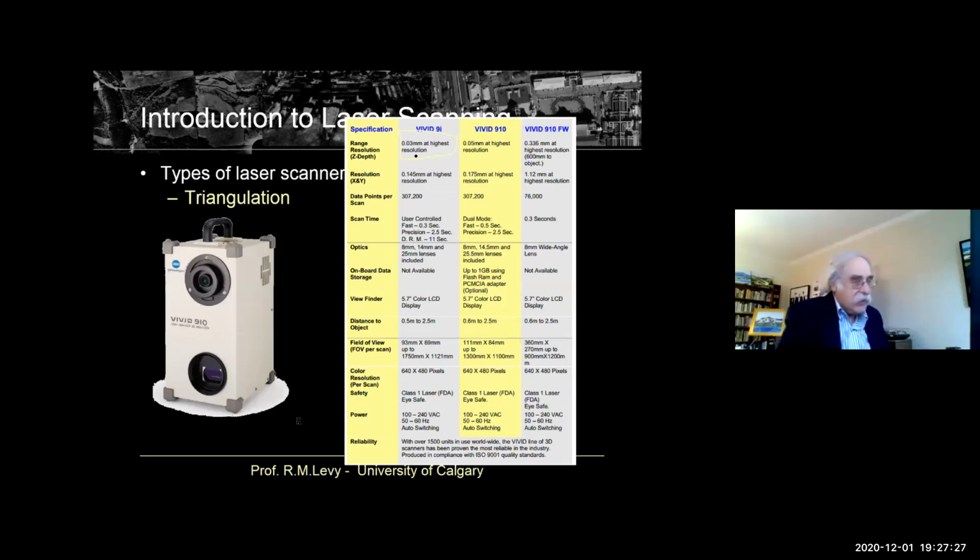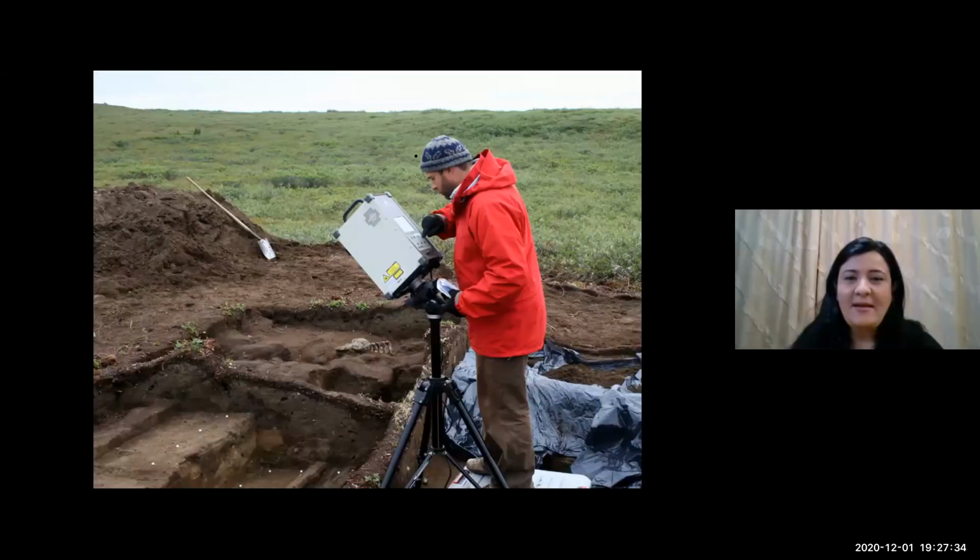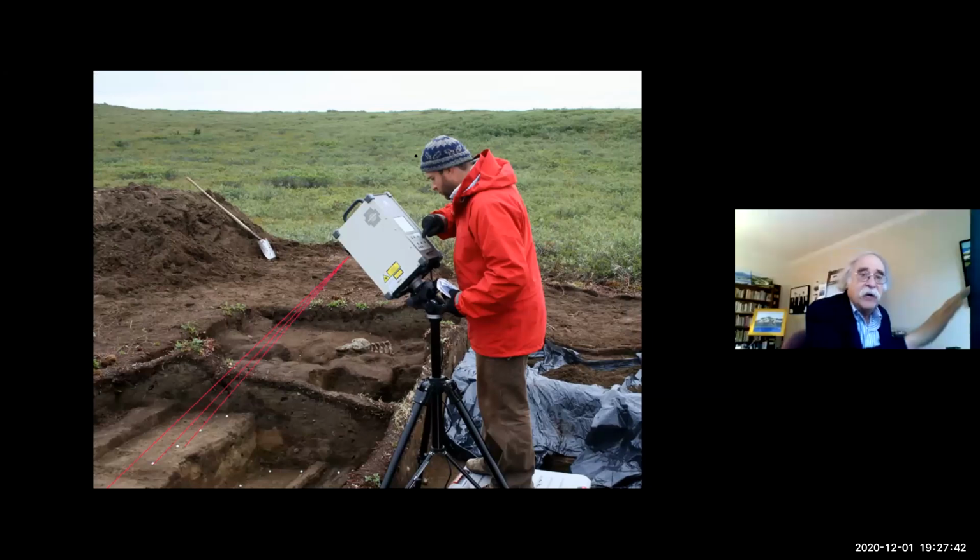We're using a laser scanner in archaeology. This was a project that we did a few years ago, and it was used to capture the archaeological site as it was being excavated.